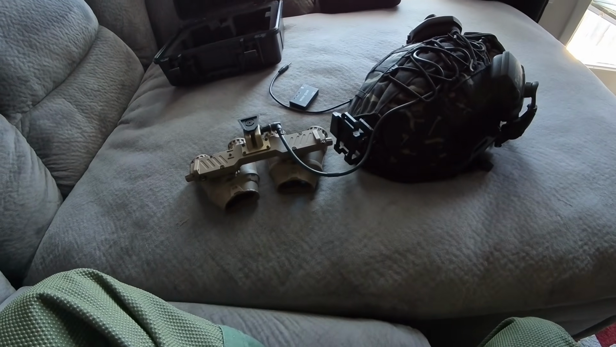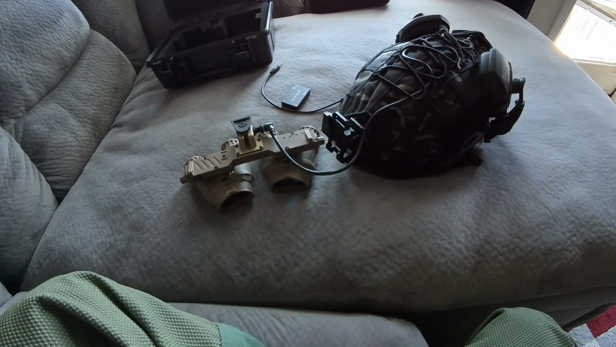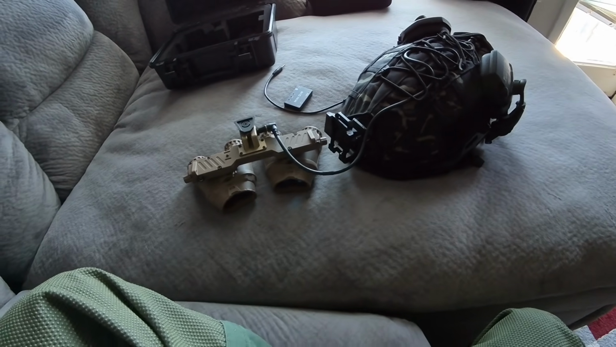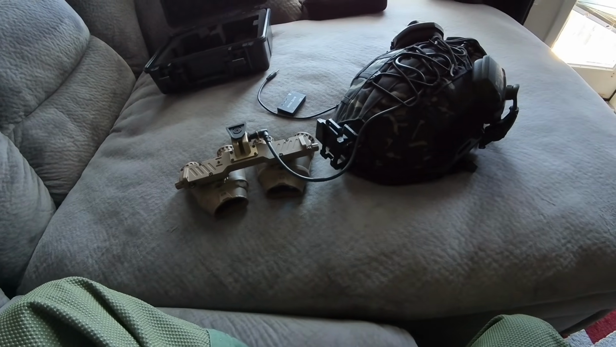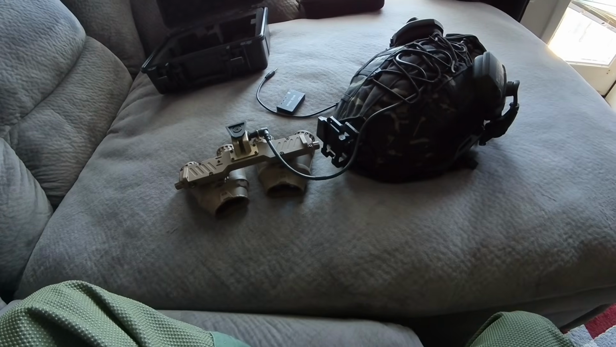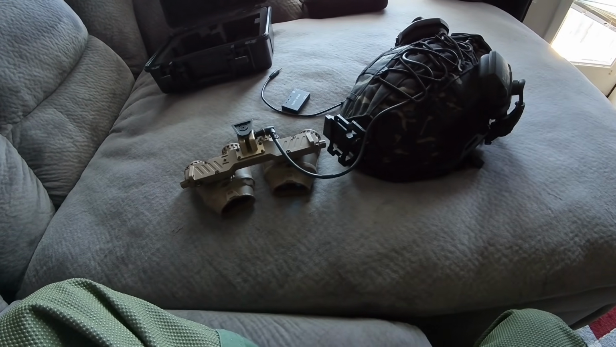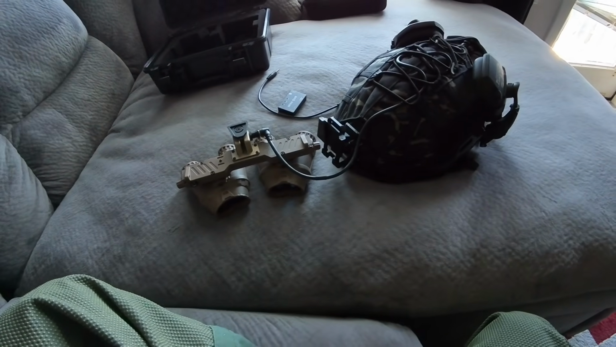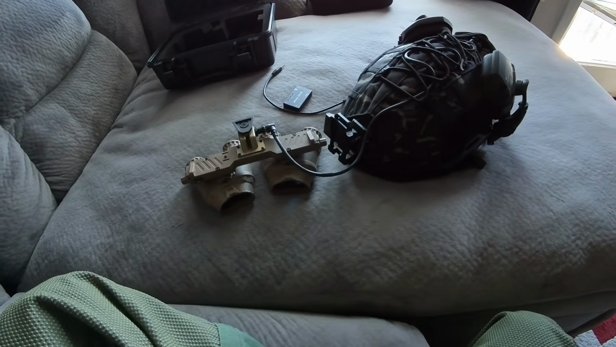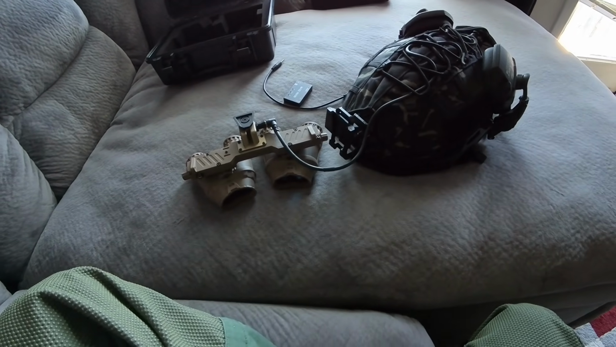For me, my $200 Amazon night vision binoculars that have 4 levels of IR and full color, and a built-in recording system and a button to change these things, that was worth the money. To have to do all this extra stuff, $1,500 is kind of steep to me for what it is.